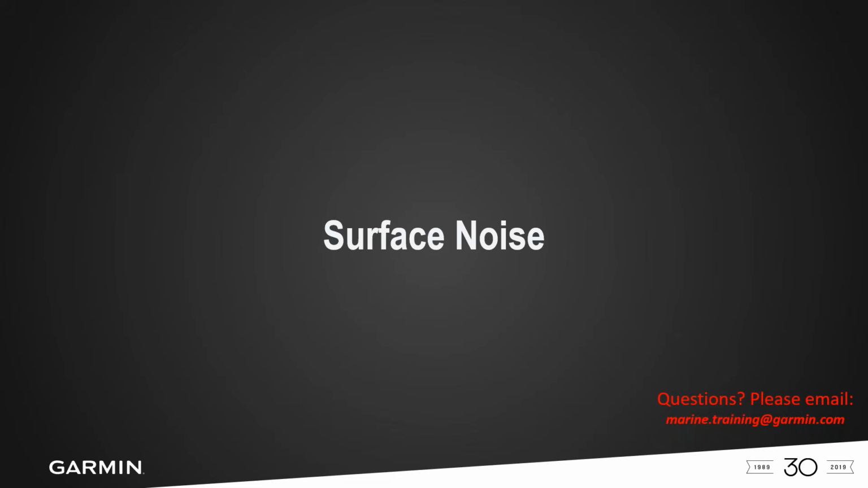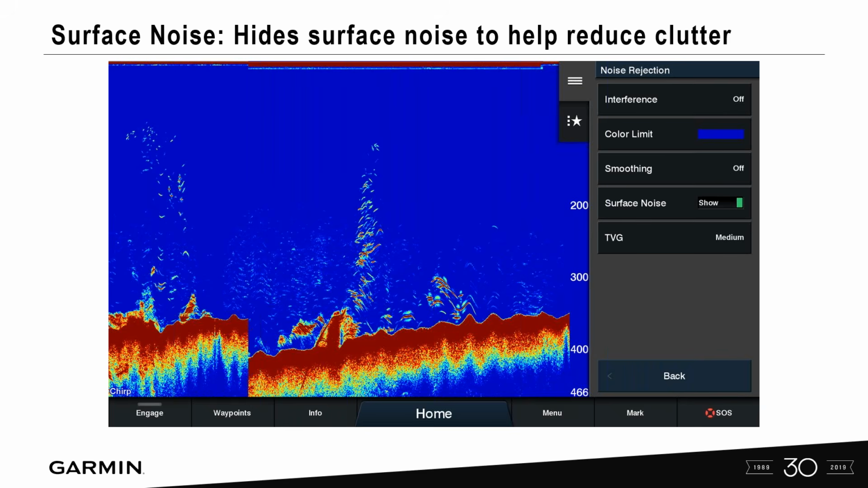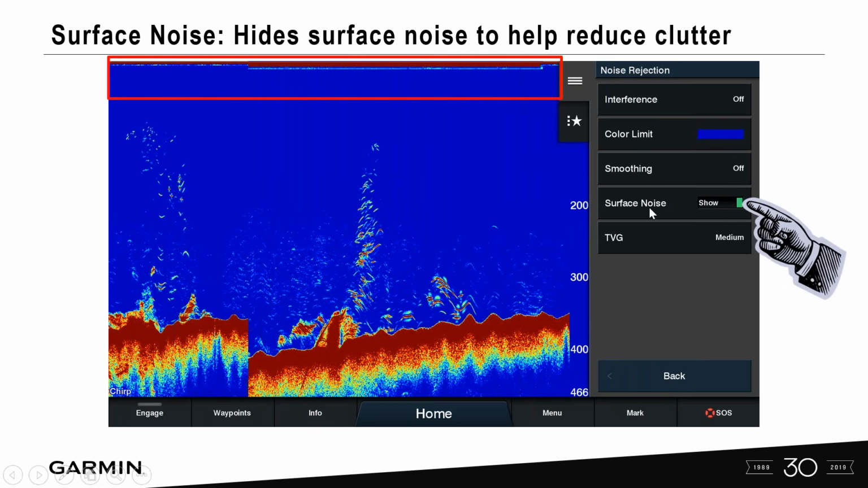Surface noise. I get this a lot. A lot of people will talk about this surface noise. We'll see this up here. In this example, I'm in 300 and some feet, so it might not hinder my fishing as much, but if you get into shallow water, let's say I'm fishing in 20 foot of water, and this surface noise that's raining down from the top is interrupting what I'm seeing on the screen itself, we can turn that off, and that's simply coming over to surface noise.